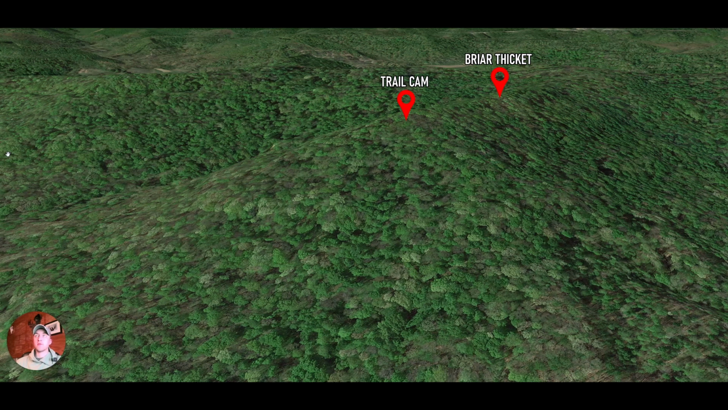Now, the actual buck movement from the footage was very consistent in the sense that it was coming from the direction of the briar thicket, going past the trail camera scrape location, and then dropping down over the point of the ridge in the evening. And then in the morning, it was doing the complete opposite. It was coming up from the bottom of the ridge, working past the trail camera scrape location, and heading towards that briar thicket. So the question still remains, because there were multiple bucks on the trail camera, was this just more of a satellite bedding area?